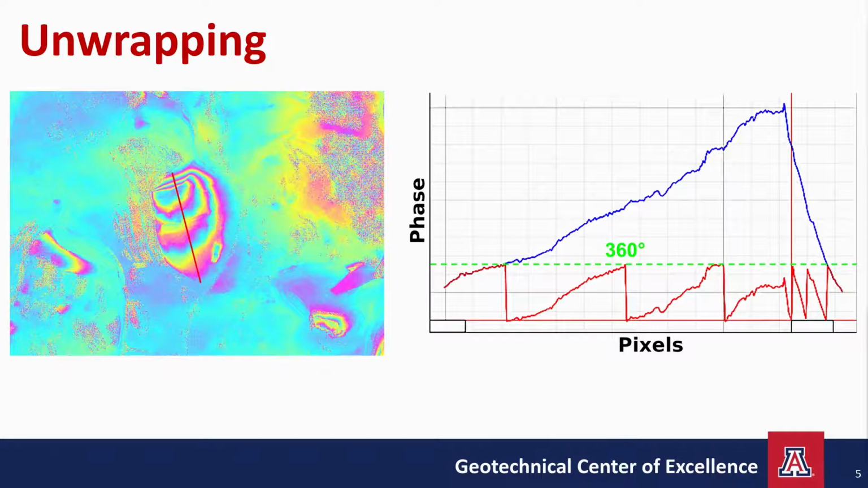But think about what the data actually looks like. The phase values along the red transect line are plotted on the right, also shown in red. The red line shows the phase values climbing steadily, but when they reach 360 degrees, they of course plummet back to zero. This is expected, remember. We only record fractional cycles. What we want in our results, though, is the blue line.